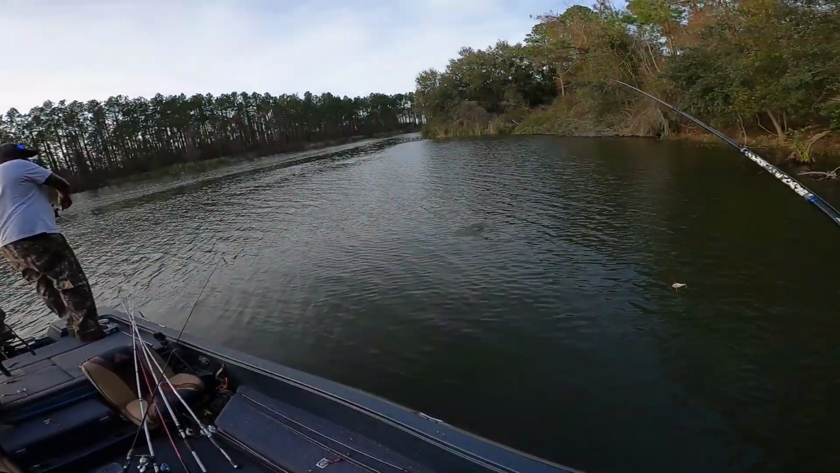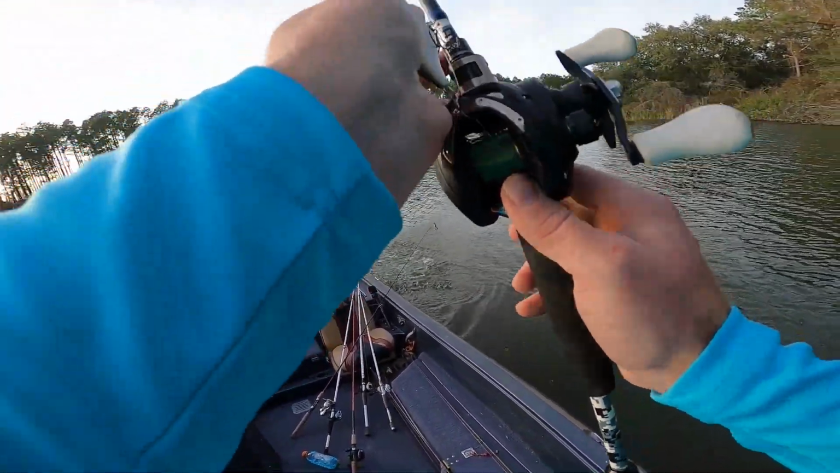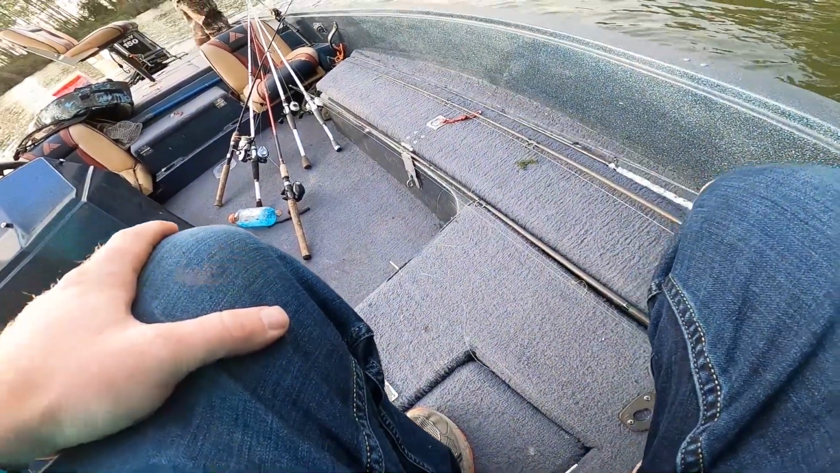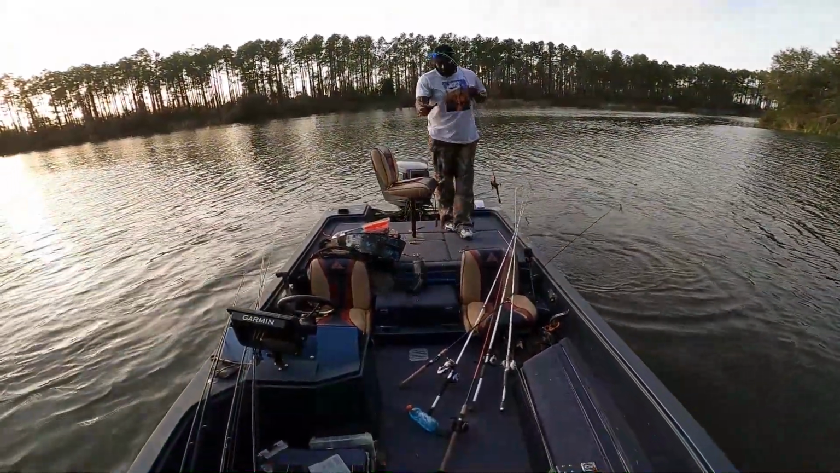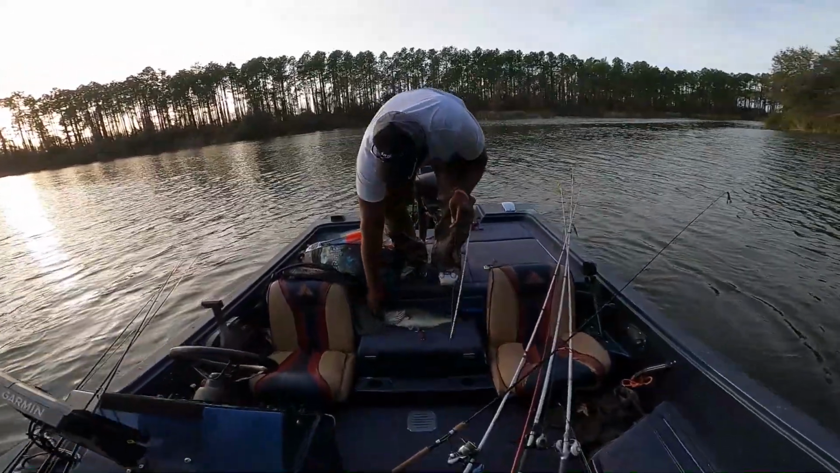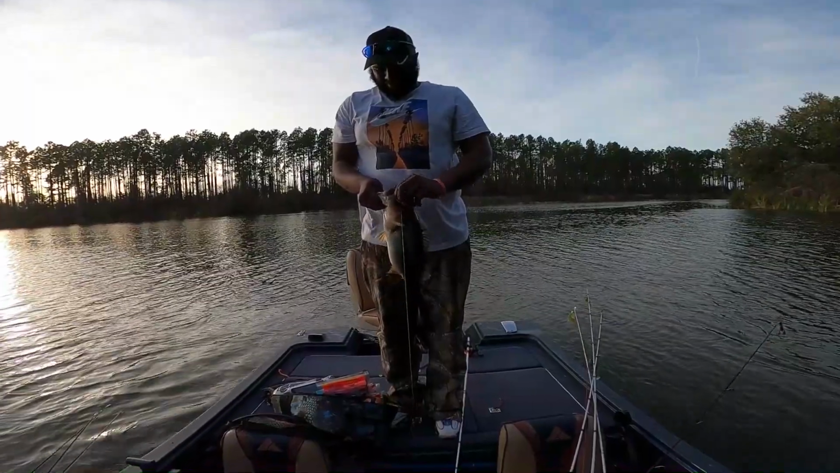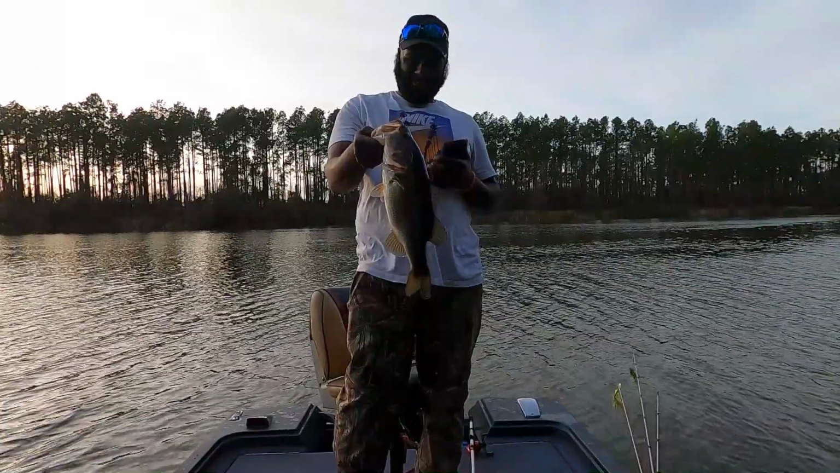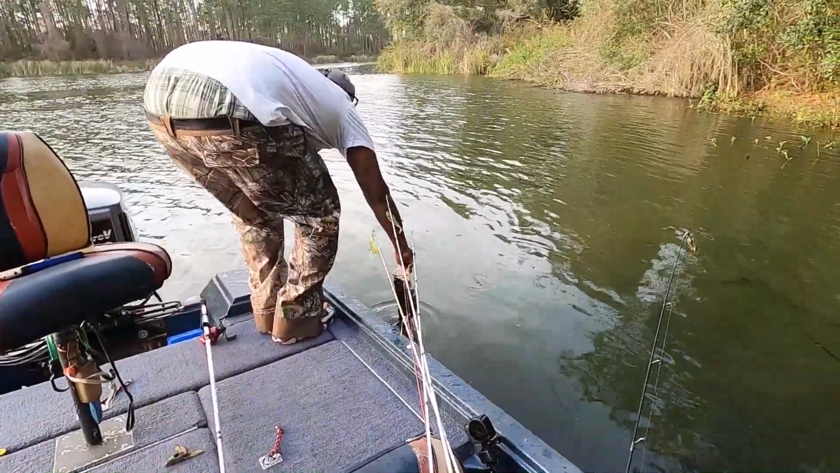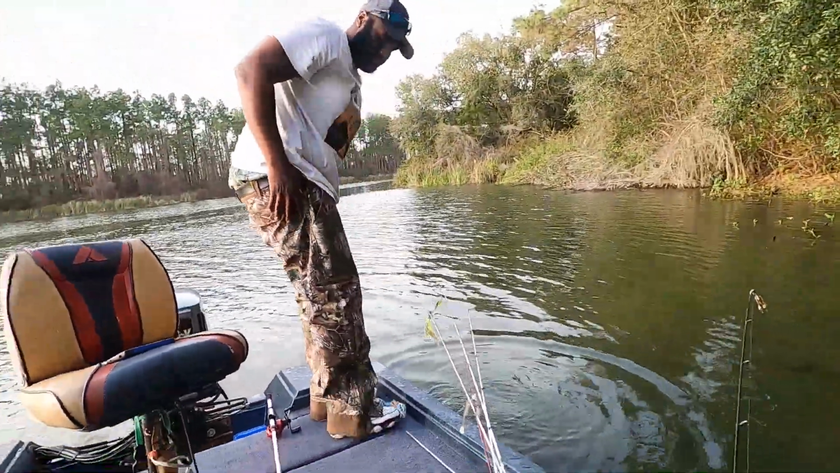Got another one. Is that a good one? It's a better one for sure. You gonna be able to get him? You got it? Dude, that's like a 4-pounder. Holy cow. That is a chunker there. He's at least 3.5 pounds. Throwing him back. Somebody else will catch him another day. And he's off. Biggest fish of the day.